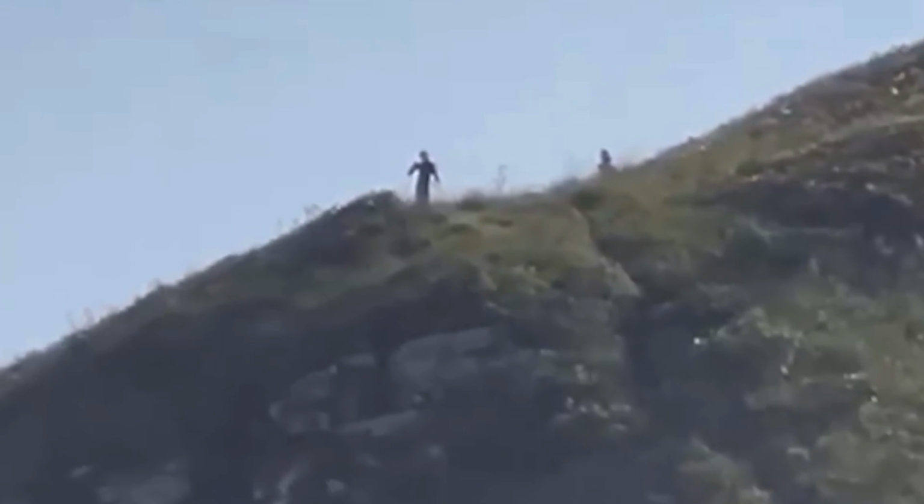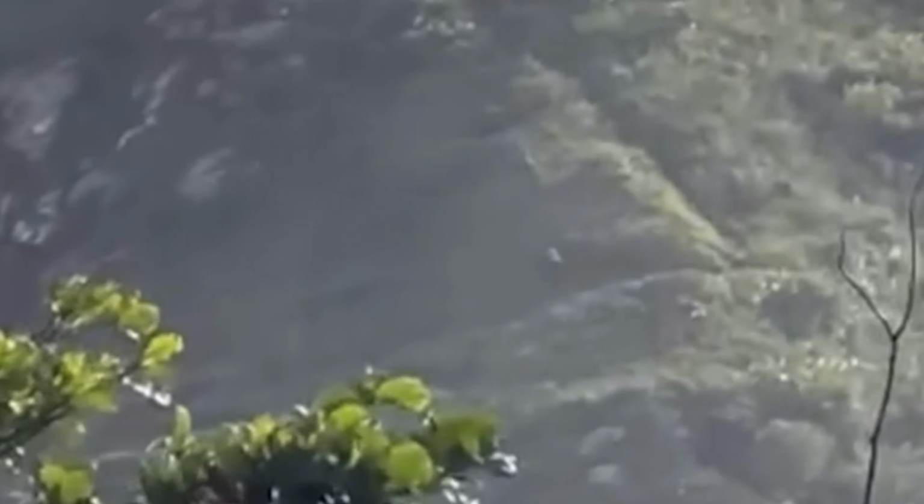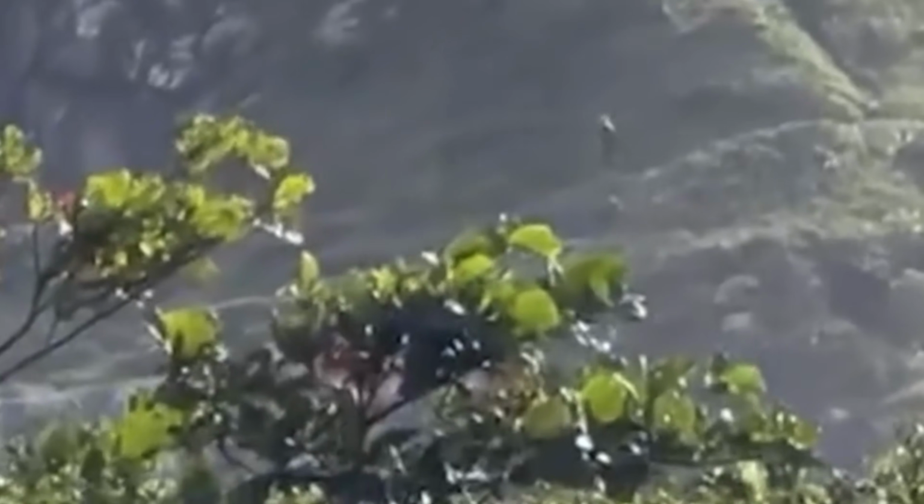At first they're seen standing at the hilltop. Then one of the supposed extraterrestrial beings slowly walks down the hill towards the town.